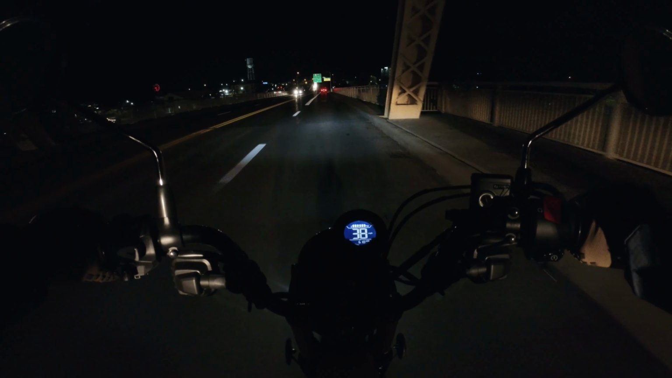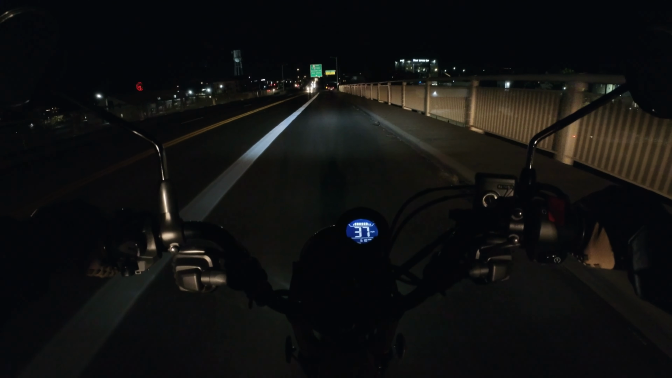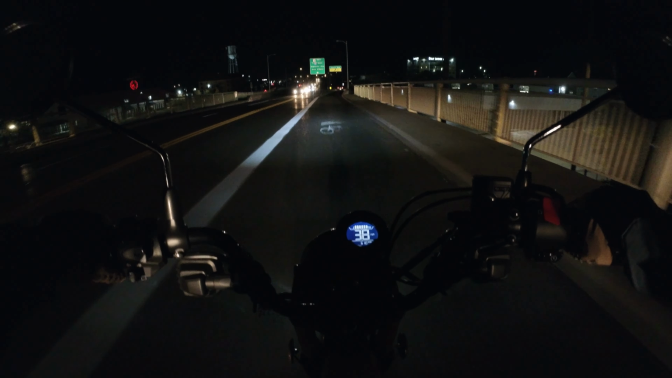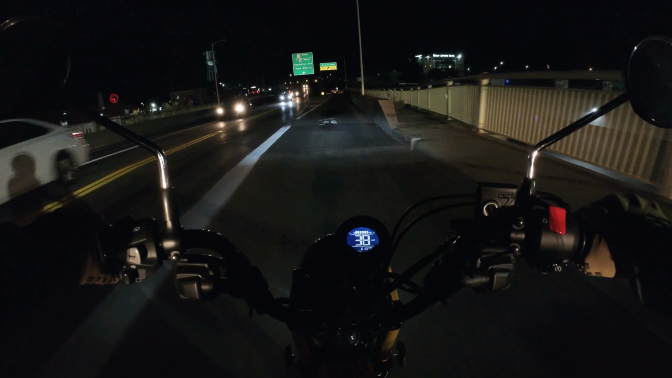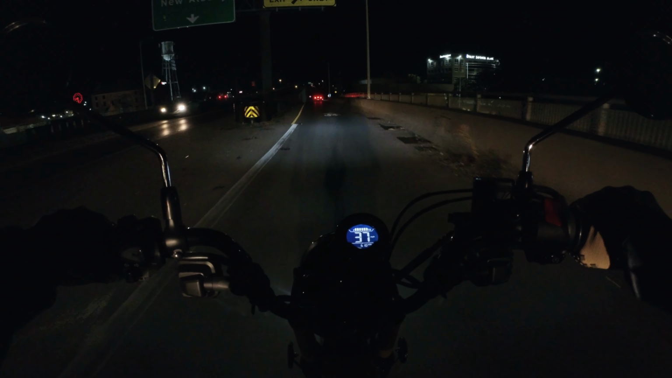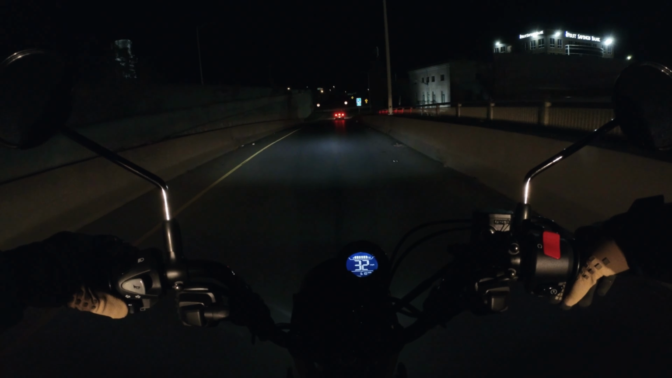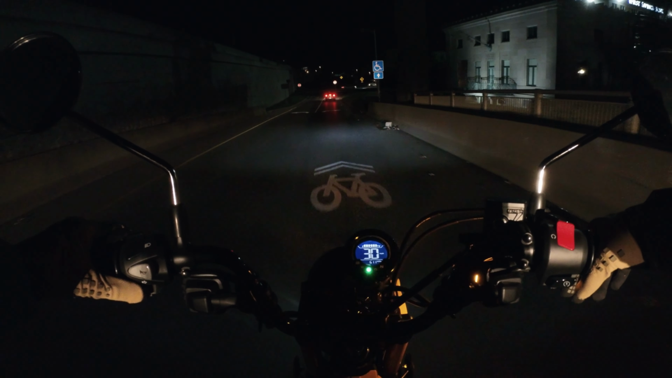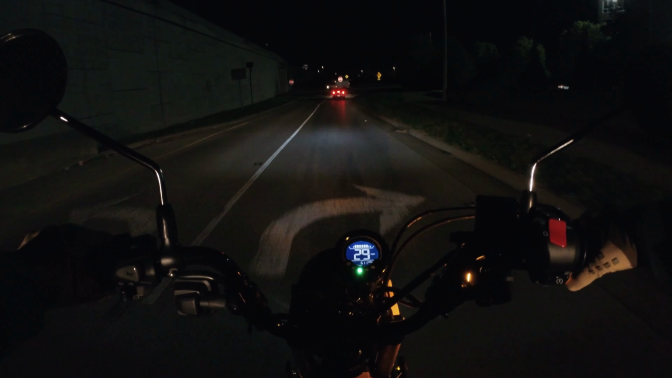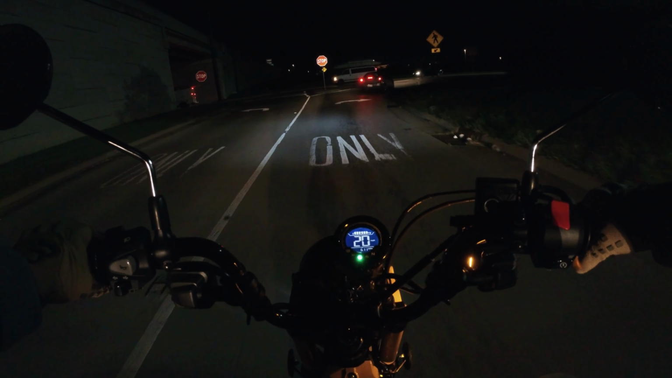Because this bike, I think the fastest I'd had it previously was 56. Now that I've broken it in, I'll go do some top speed runs and see just how fast I can get it to go. But you don't want to go on a highway where everybody's doing 65 or 70 and you're stuck doing less than 60.